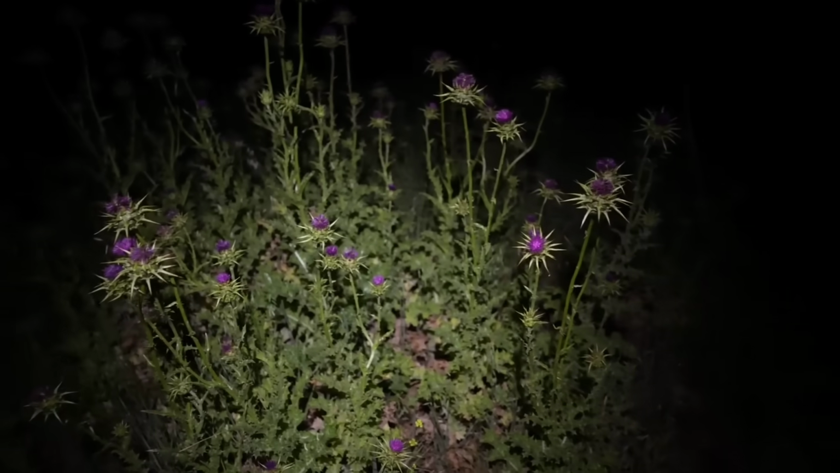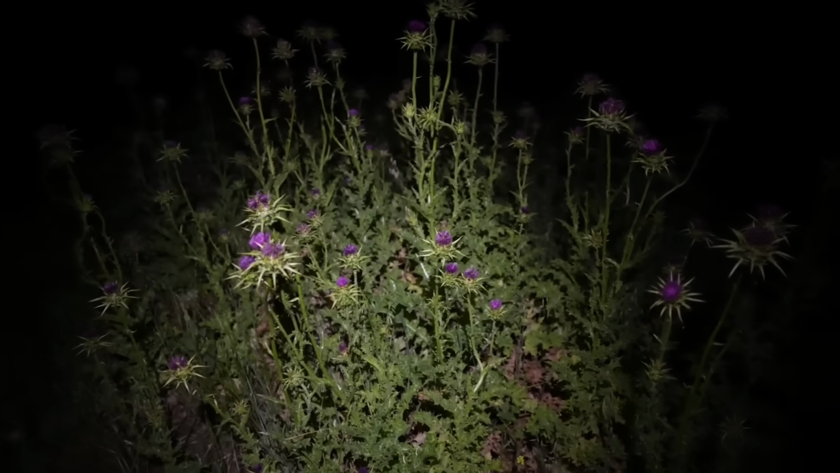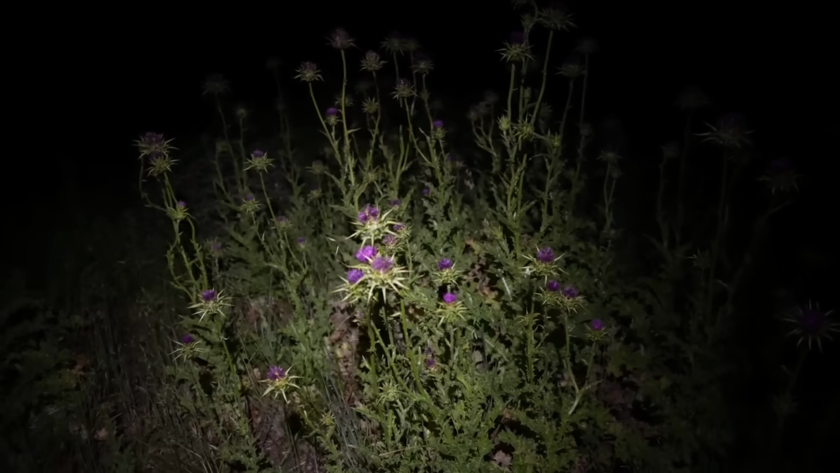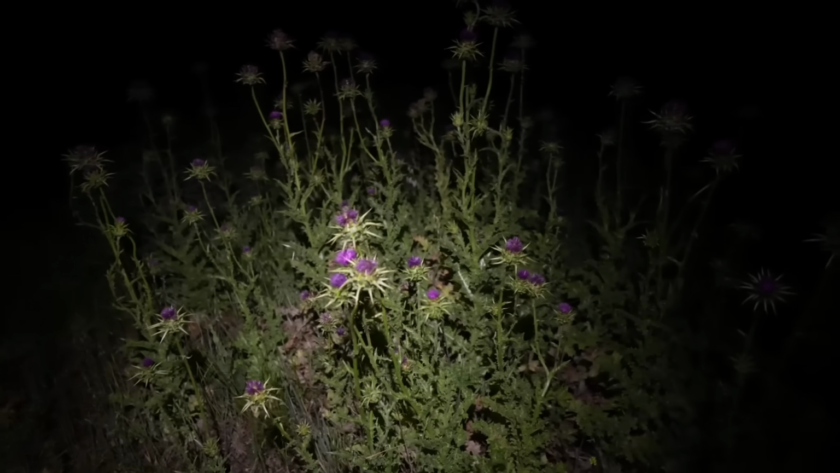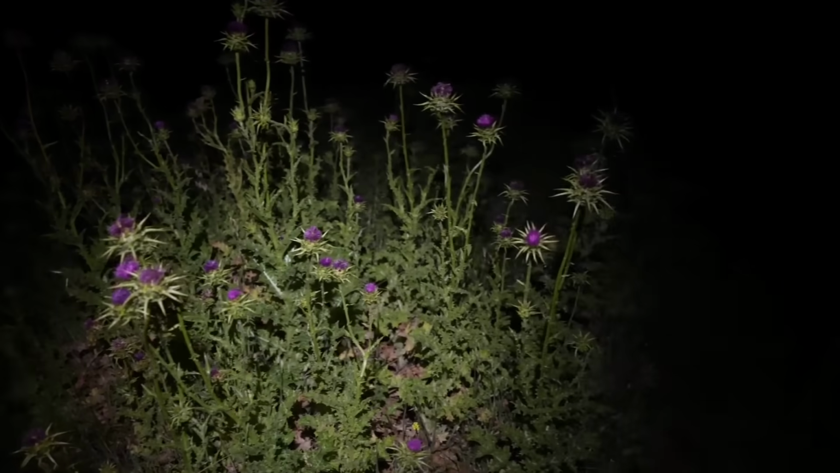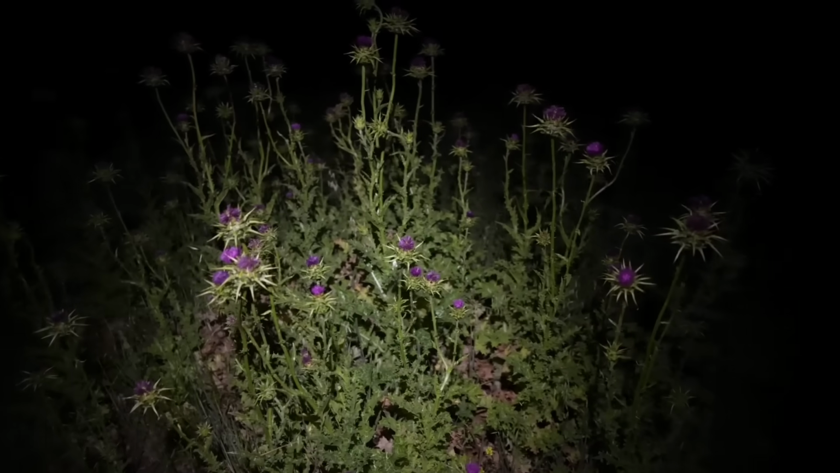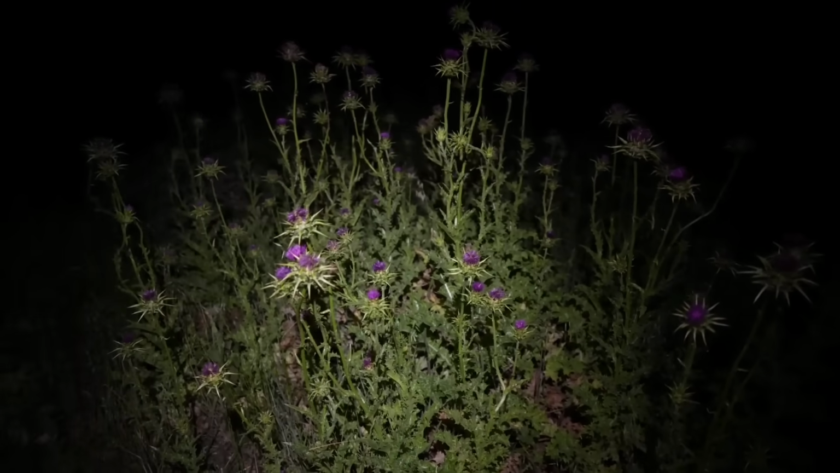Those two pigs are down in all this spiky bastard of a purple flowered, weedy, evil looking thing, so they can stay there. I'm going to have a few less holes in my leg for the lack of effort of going into it. If anyone does know what this stuff is, I don't, put it down in the comments. Not particularly a fan of it, I'll say that.